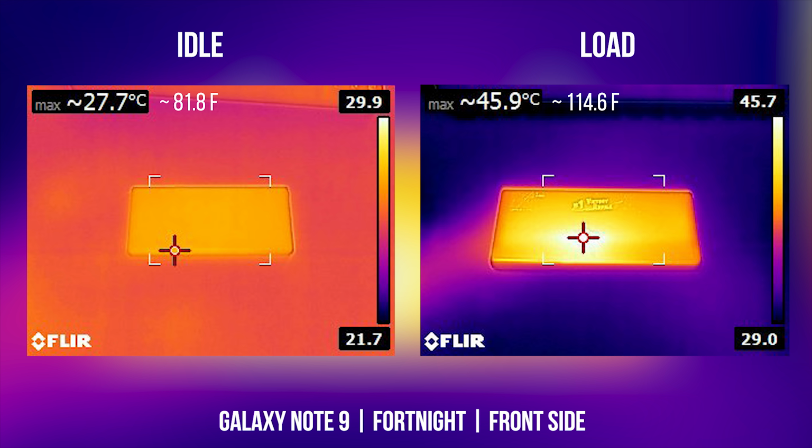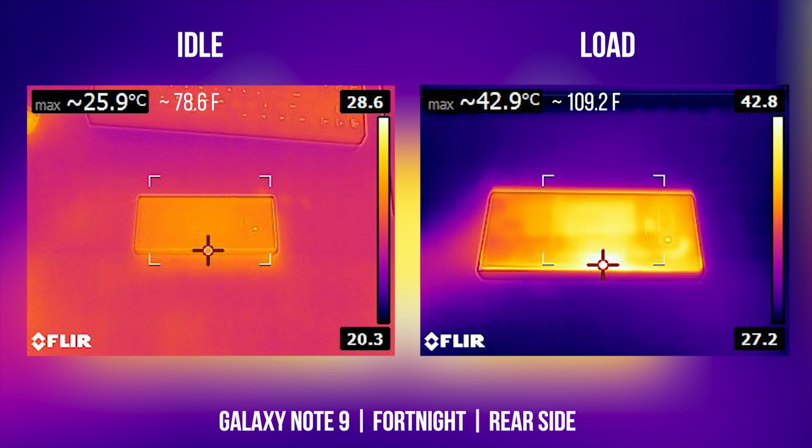to get a temperature reading of around 45.9 degrees Celsius on the front side of the display, and switching over to the rear side, I got a temperature reading of around 42.9 degrees Celsius. So it's certainly warmer to the touch. I wouldn't say it's way too warm because I can certainly comfortably game on it.